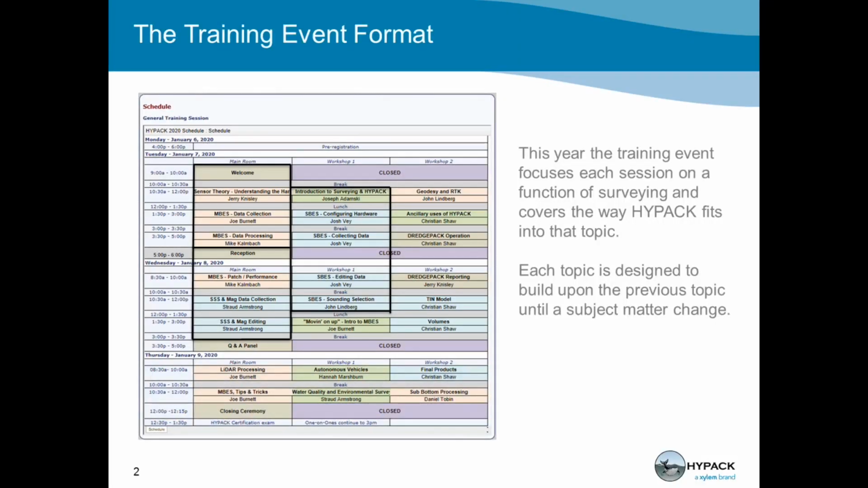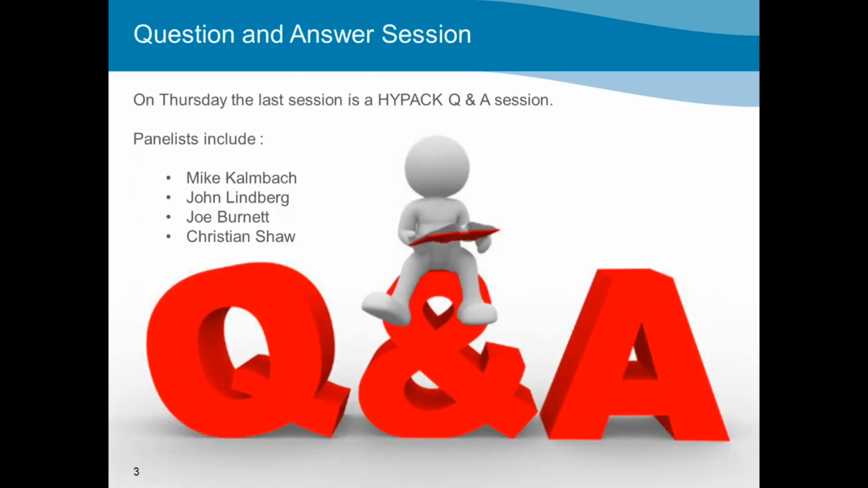And if you follow through, you will see the training event format. This slide might not be the most updated, but for the most updated calendars, you can just go and look at each of the rooms and you can see which of the seminars will be offered in which room.